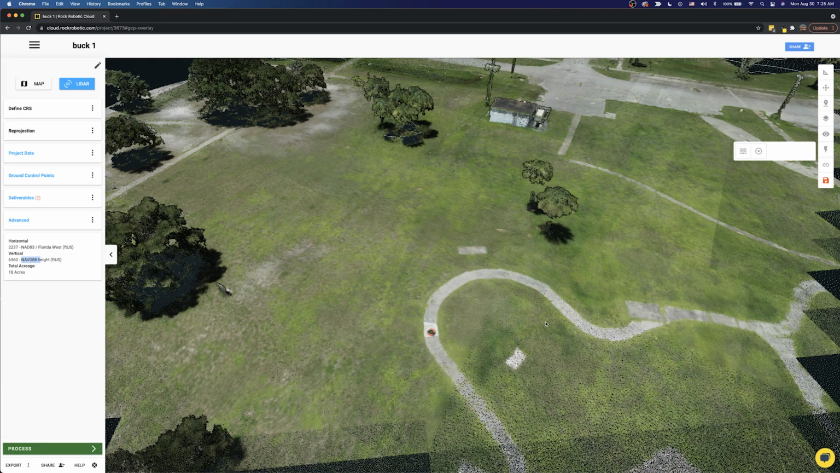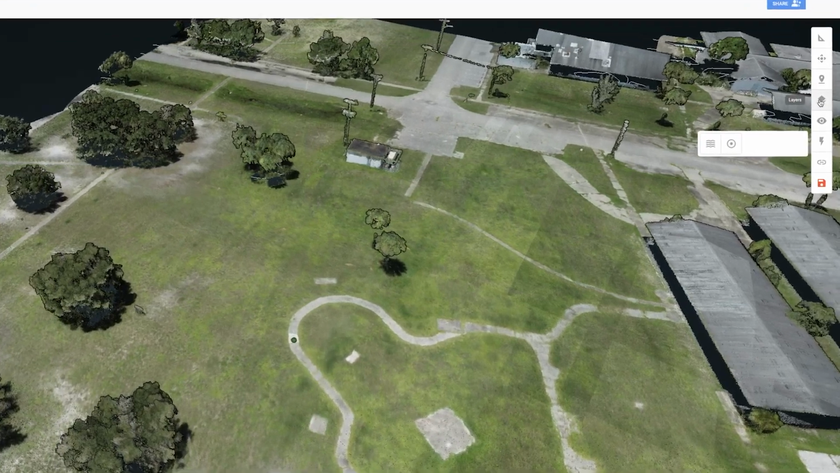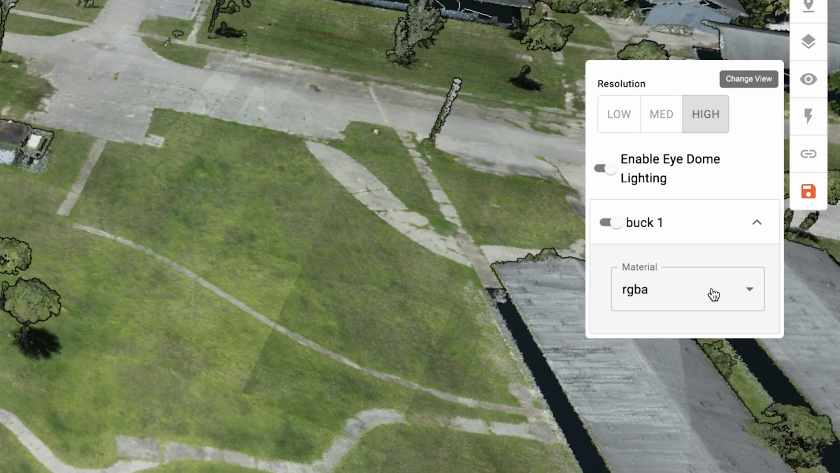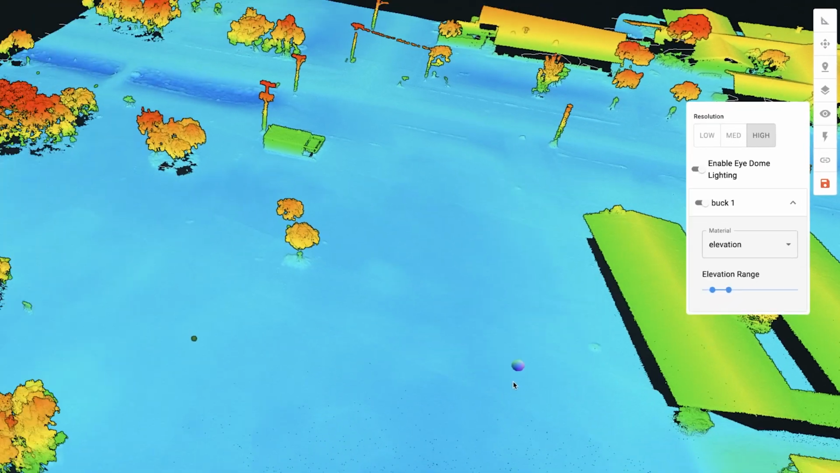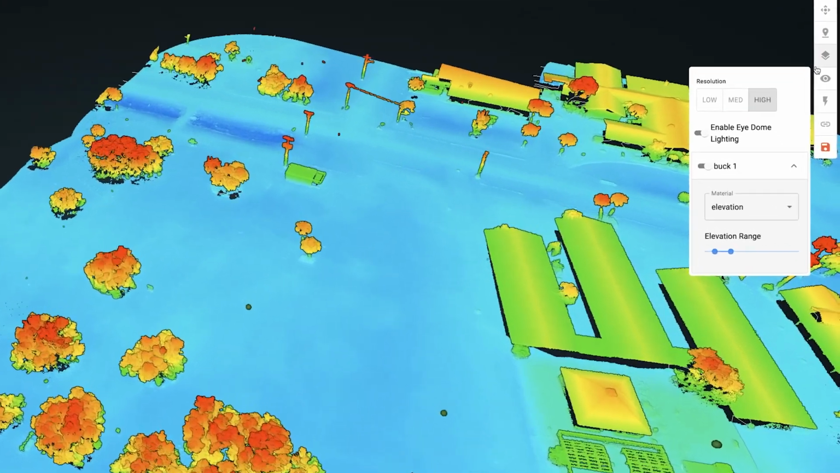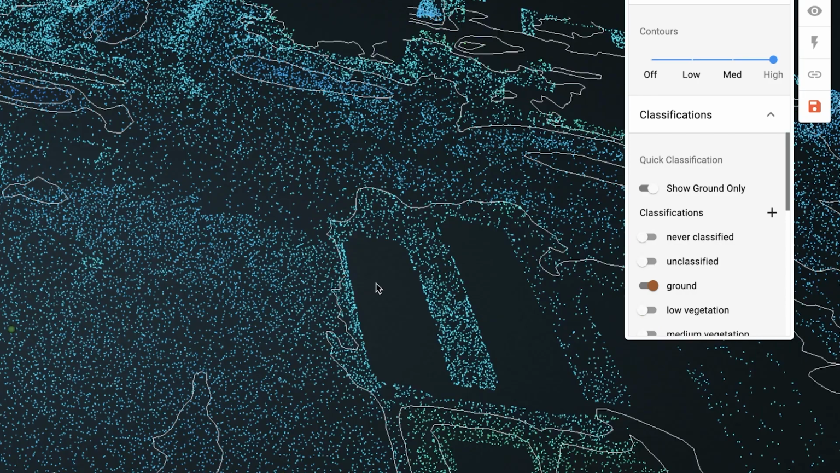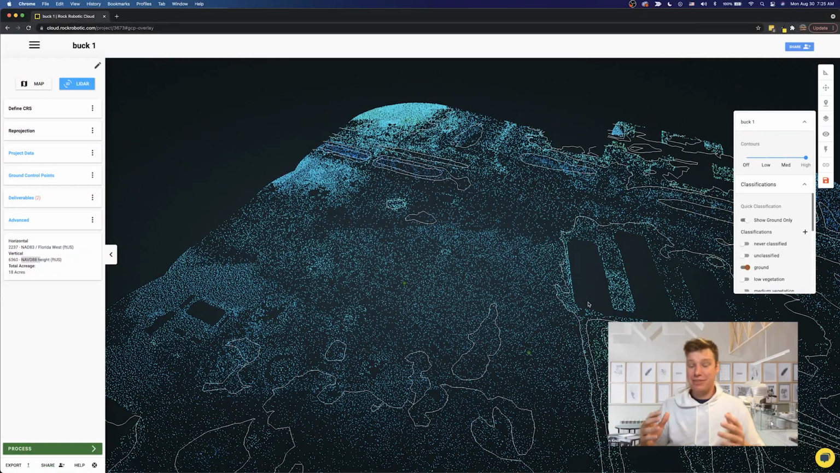So I'm going to come over here. It looks like we've already ordered Rock Surveyor and it's already finished. First of all, let's go to elevation view. I think that's just easier for me to see. So now we can see the vegetation, some of these buildings, and I'm going to click on the layers and just say show ground only. So that is the ground classified LiDAR dataset as well as the contours.